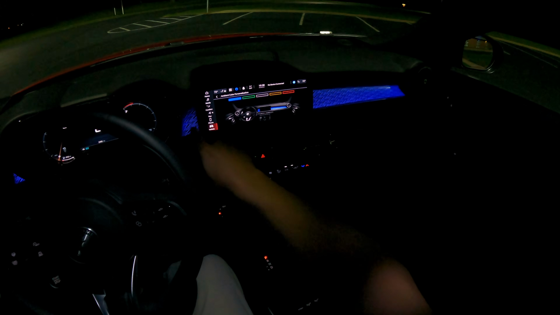Now, the back seat does get a little bit of lighting. You can see, maybe barely, there's a light up on the roof here that shines down in the center there. Same with the front here. But the main ambient lighting is in the center dash here, which you can control in the infotainment and turn it to green, white, yellow, or red.